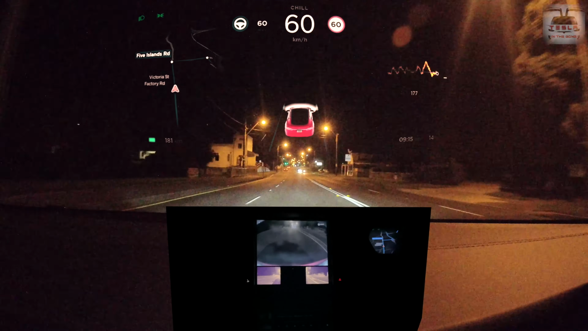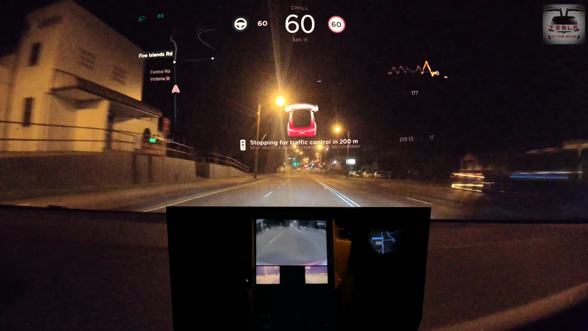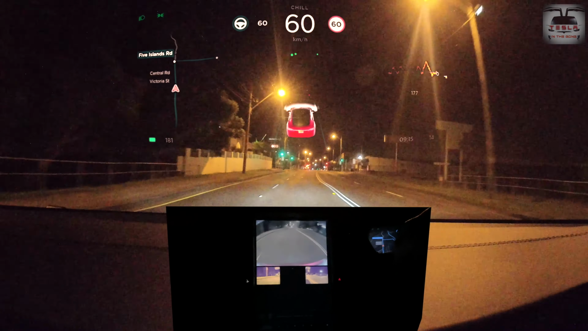Okay, now there are street lights, so you can see the rear camera quite well, and you can see the side repeater cameras as well. Now, the reason why I want to enable these repeater cameras is because you'll see how the car is able to keep its lane and how close to the curb it goes sometimes.